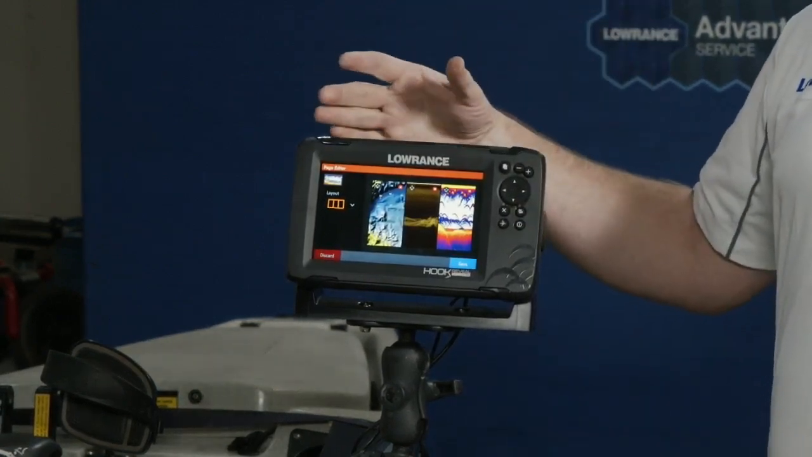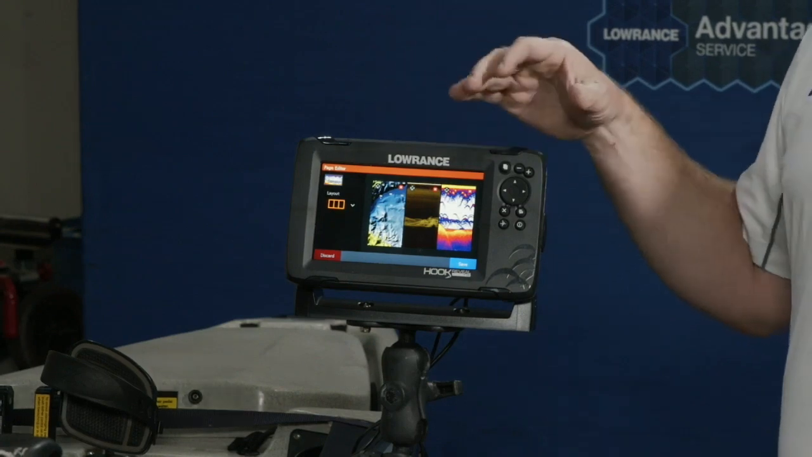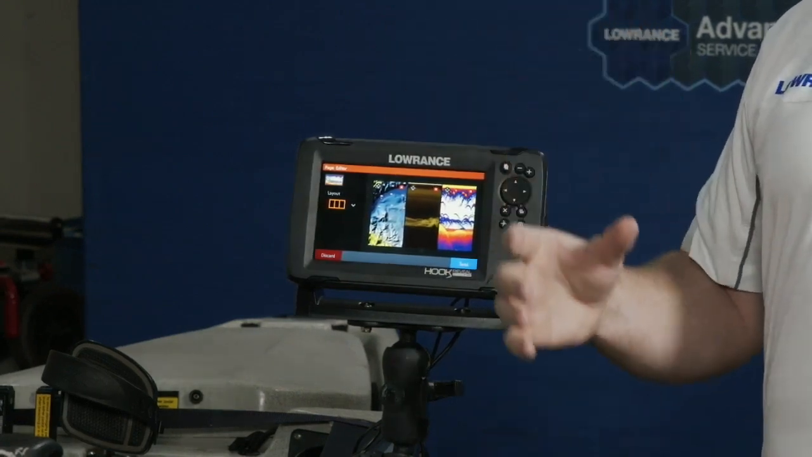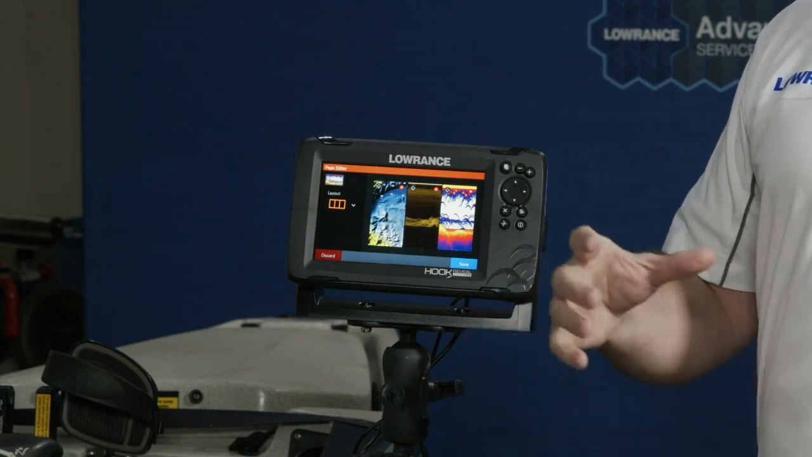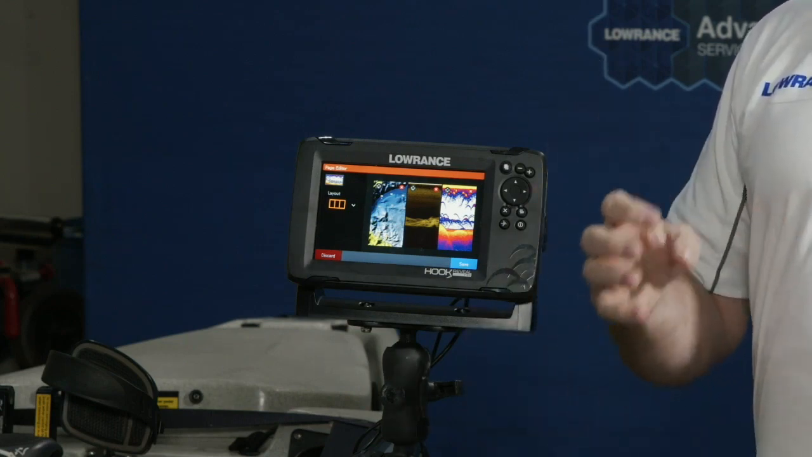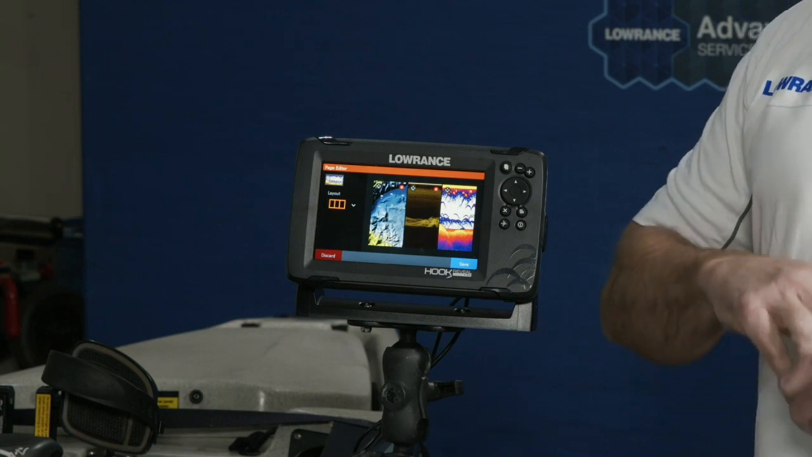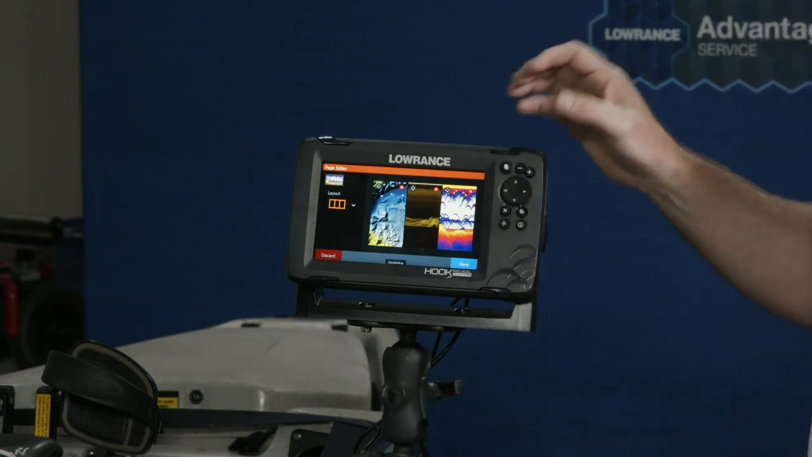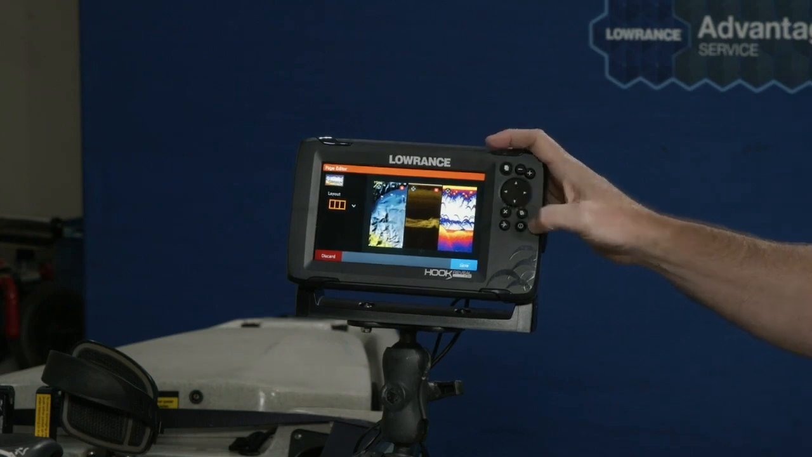So while we're all holed up in our garages, thinking about fishing, and we may not be able to get out and fish, whether it's a Hook, an Elite, or an HDS, this is the perfect time to figure out, when I'm on the water, I want my screen to look like this. And then sit there and make those custom screens. That's one of the places where I think Lowrance makes this super easy. So I'm going to go ahead and set this three-way split.